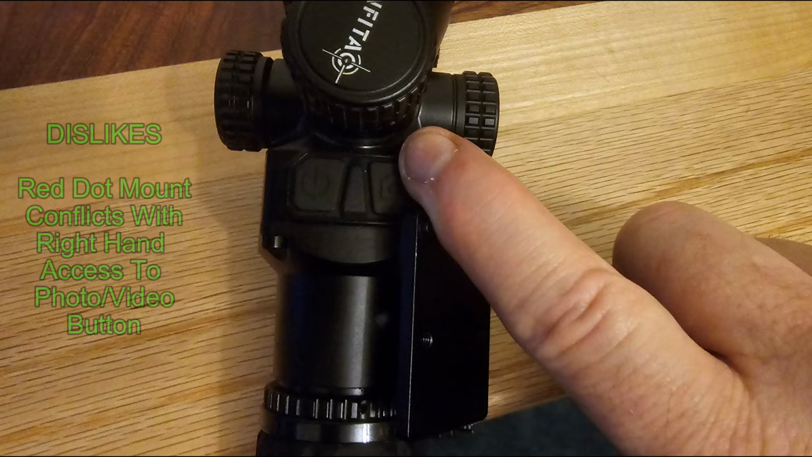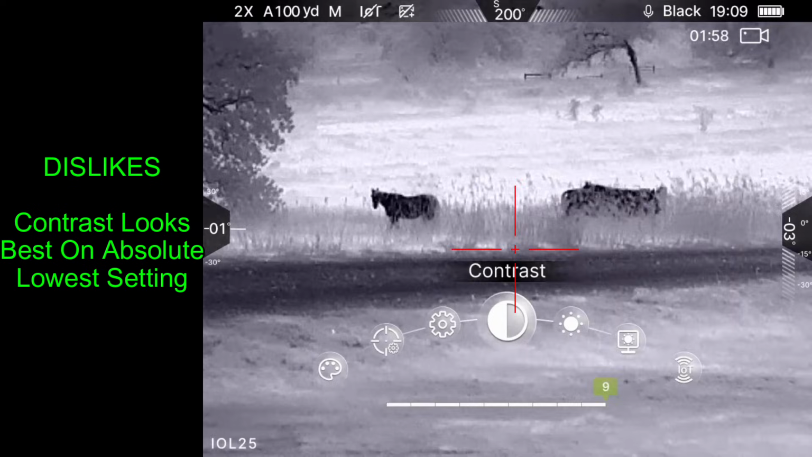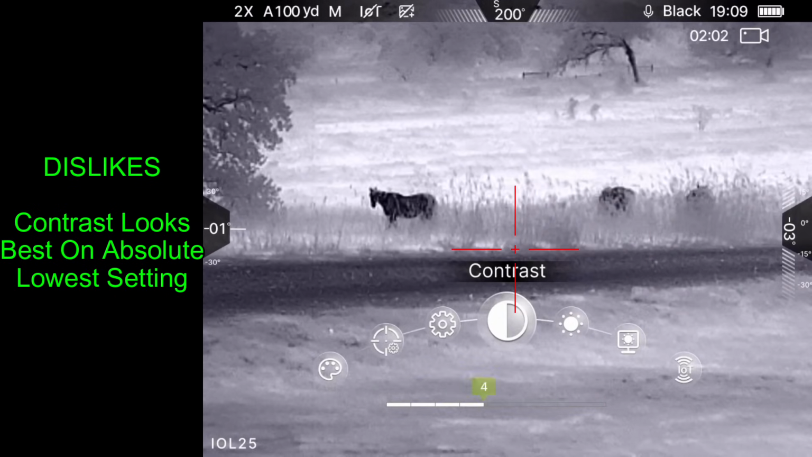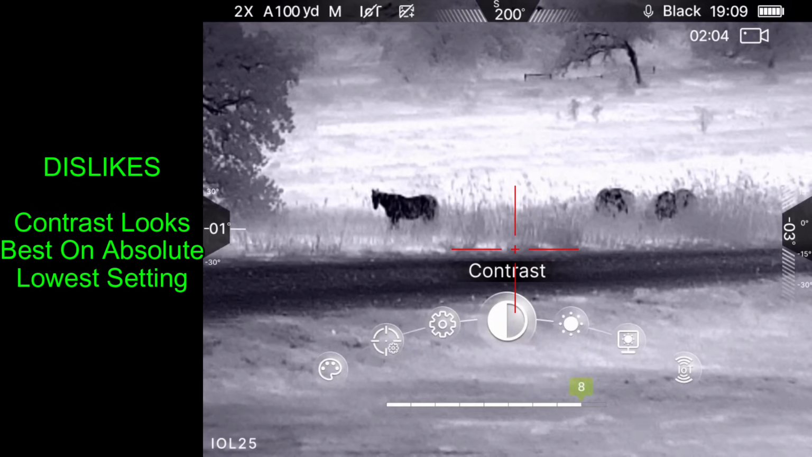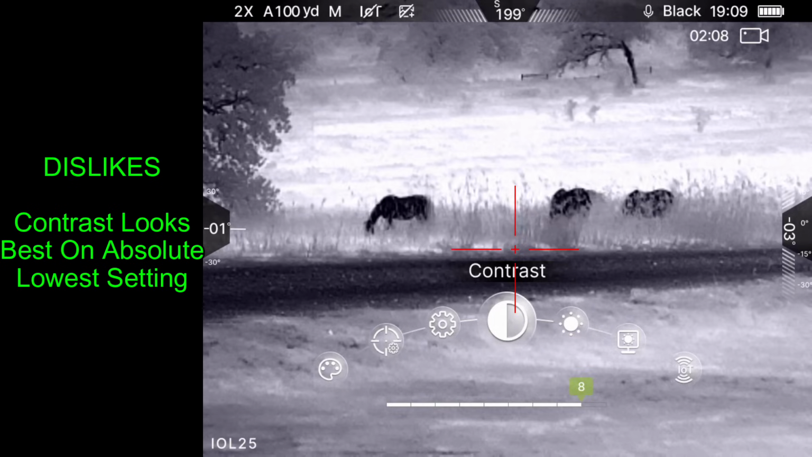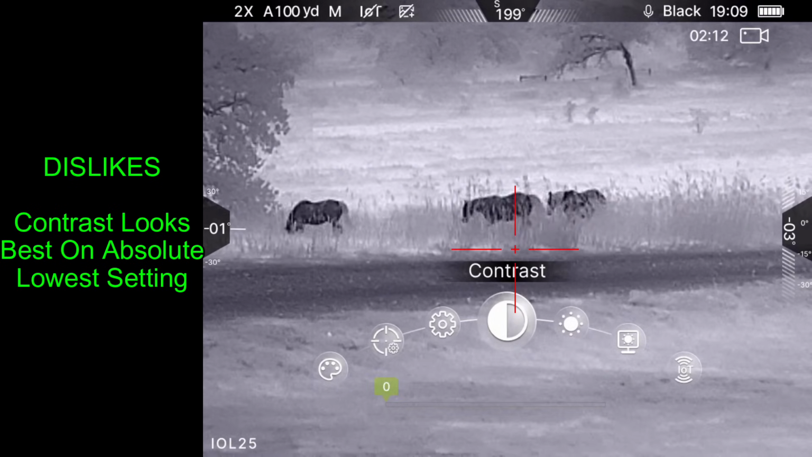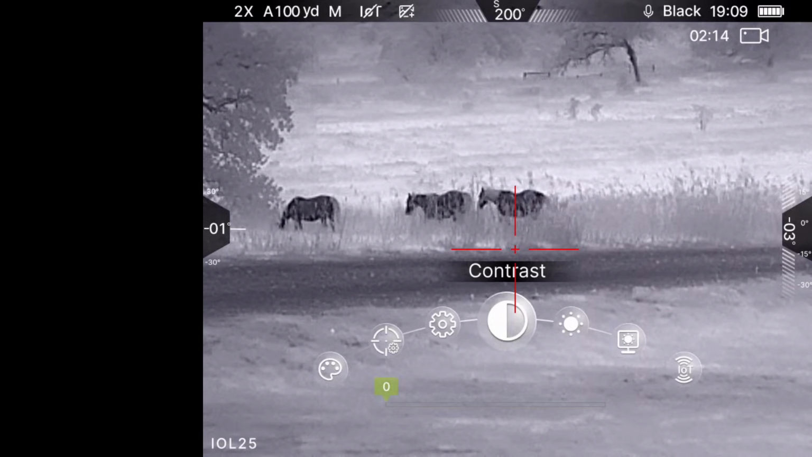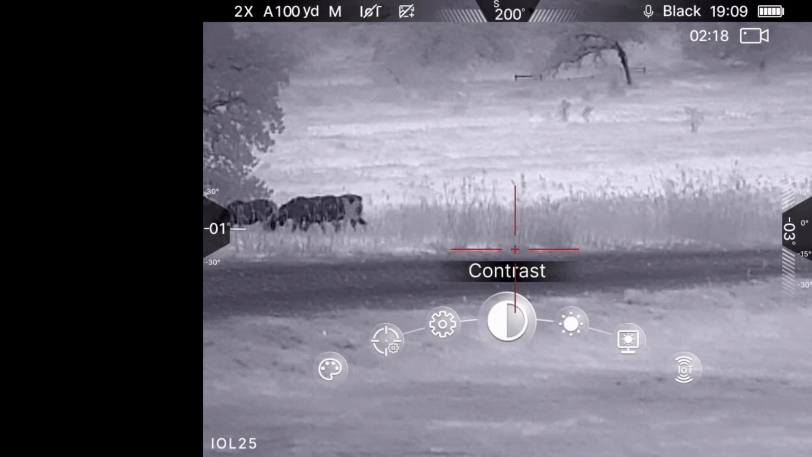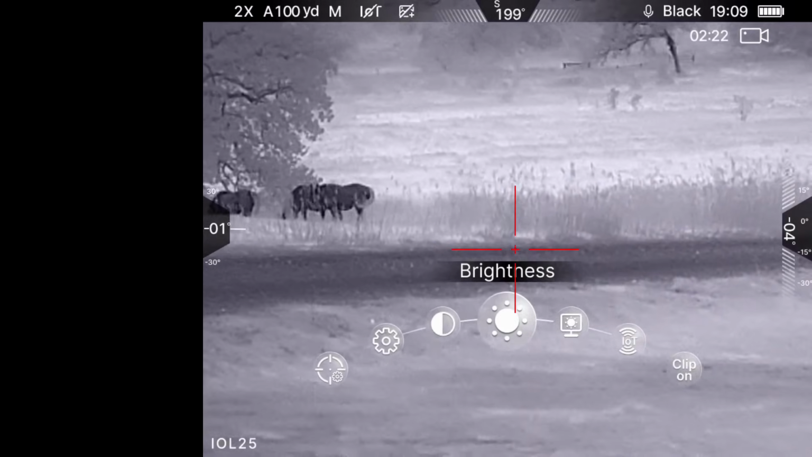Lastly, in using the contrast control and going through the scale of contrast, I have decided that I think I would like it if the contrast had a little bit less contrast on the lower end of the scale. I find myself using the scope at a 0 or a 1 setting, and I'm never going up past 2, and I could probably use a -1 or a -2. Minor overall, but it's something I don't like.